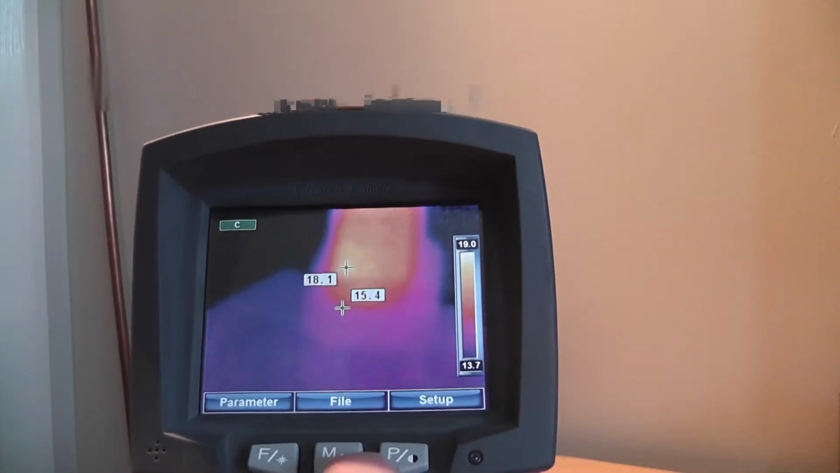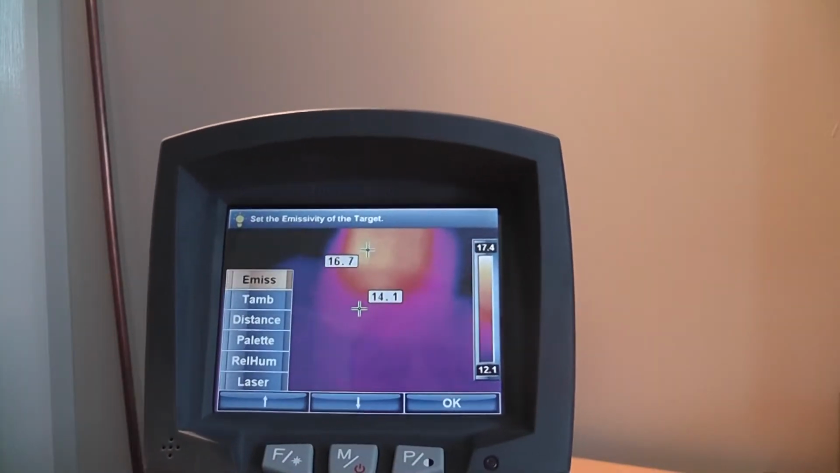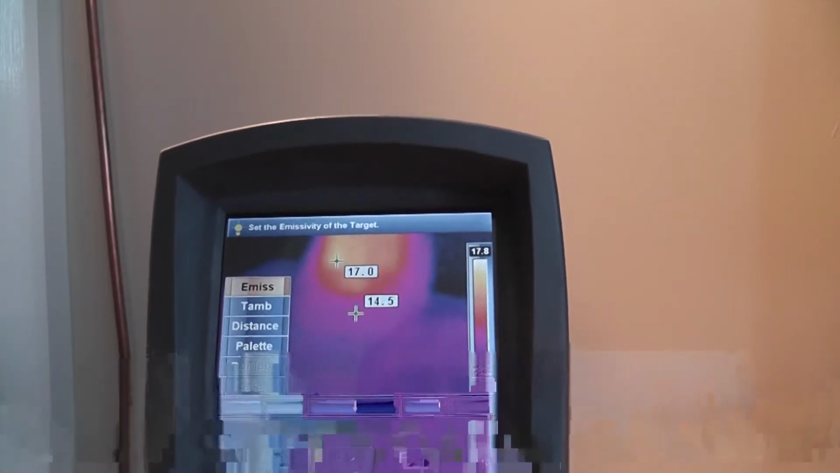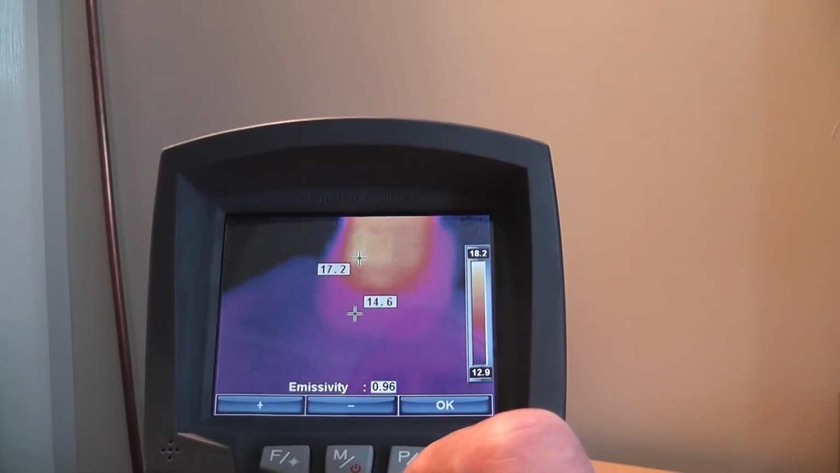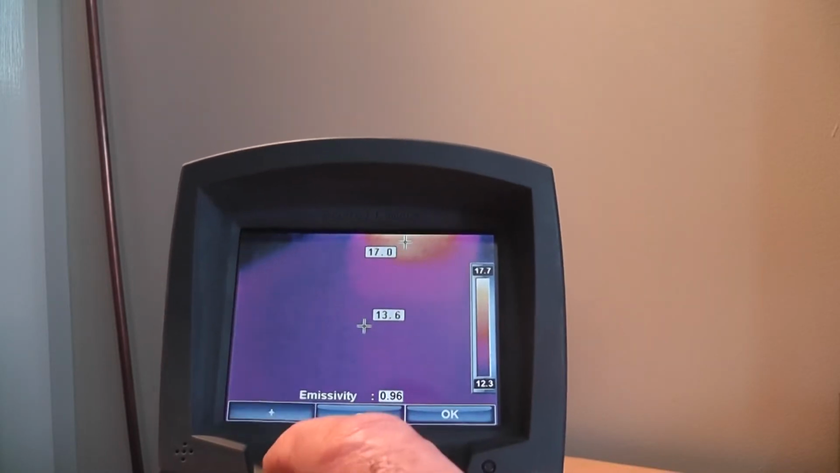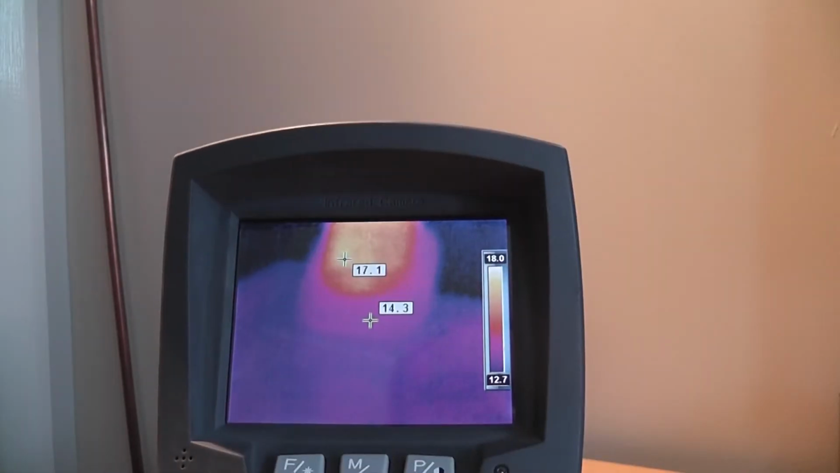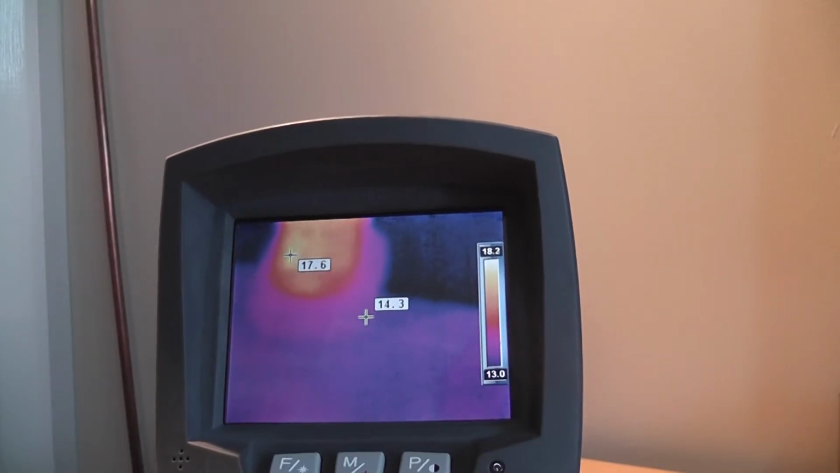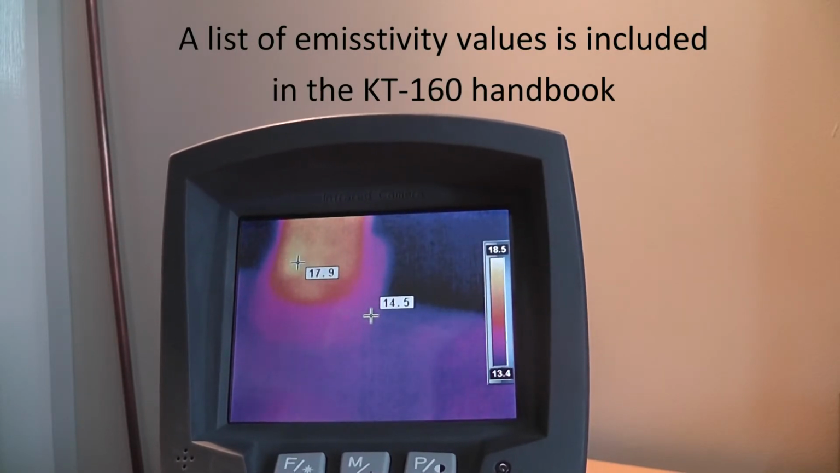If I go back to that center button, on the left are parameters. I'll push the F key relating to that. The top of the list is emiss, and that is the emissivity adjustments. If I select that, it gives me a figure there. This is currently set to 0.96, and I can increase or decrease that by pushing these two buttons and then going OK. The emissivity relates to the natural heat characteristics of the target item, and for accurate temperature measurements, it should be set.